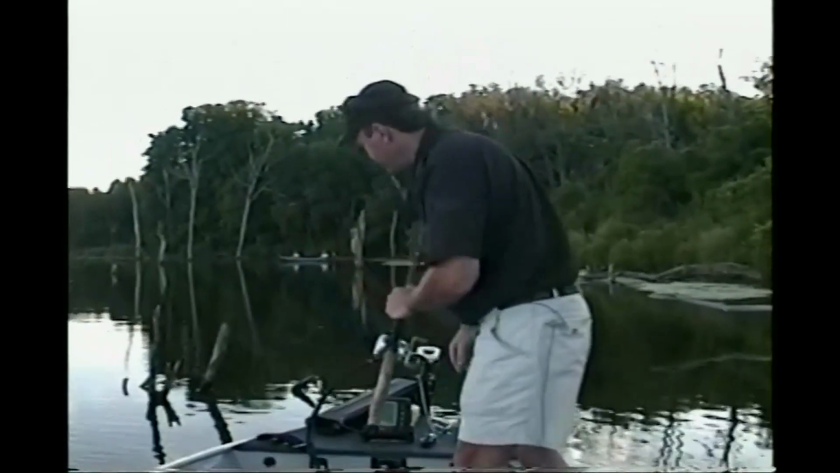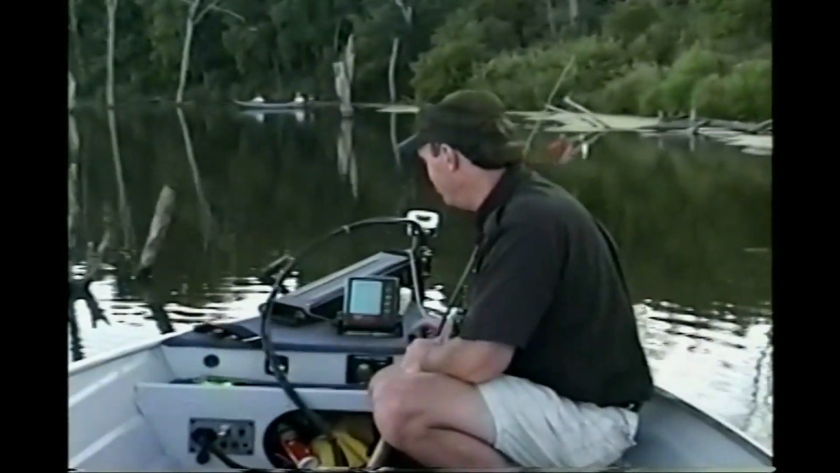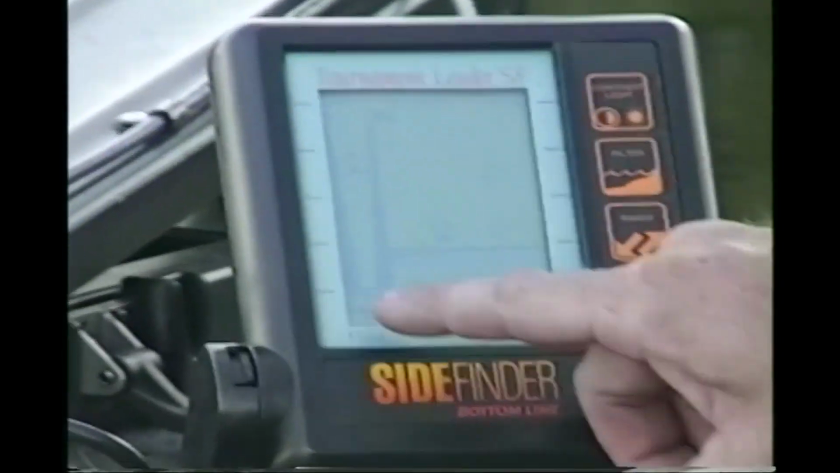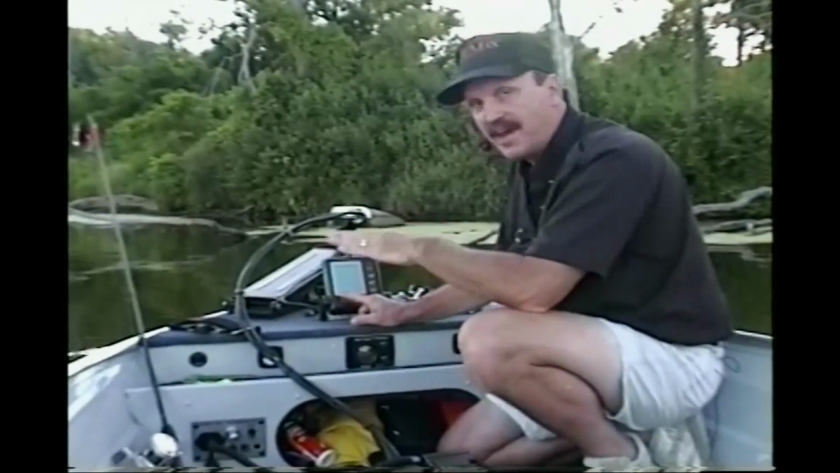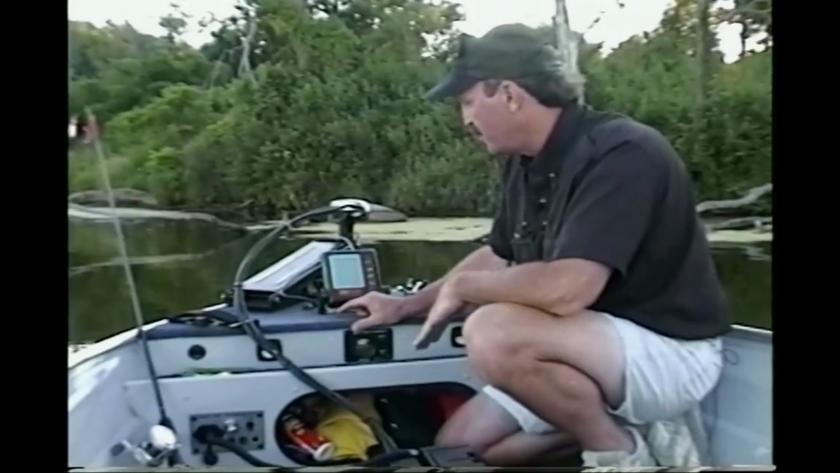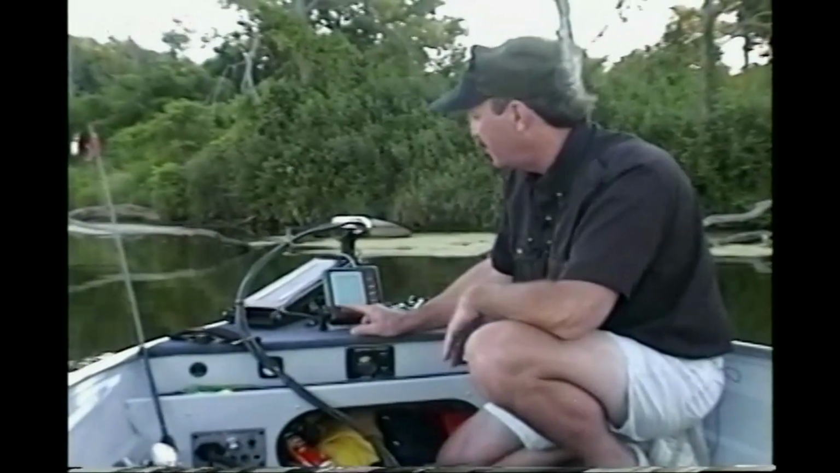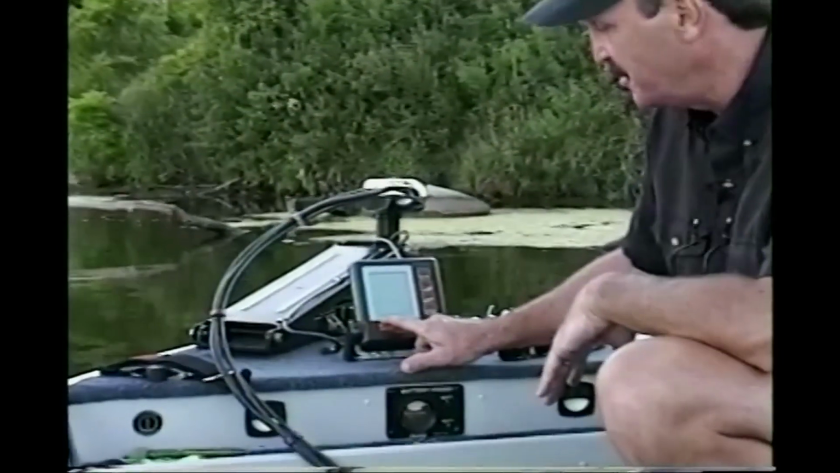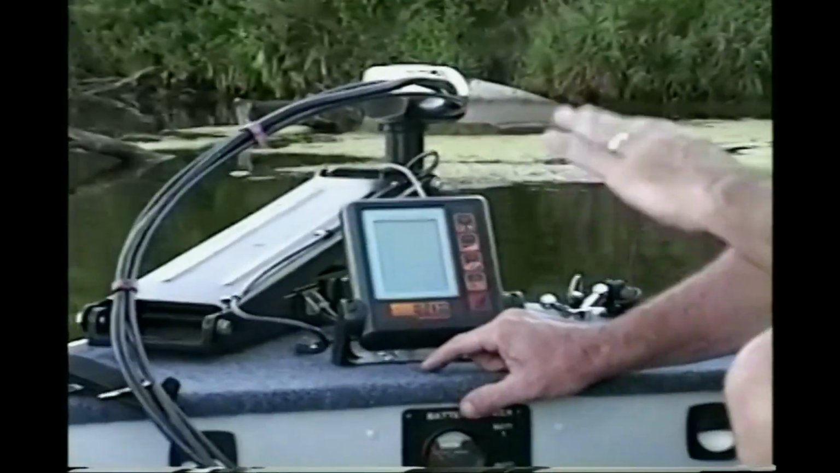Let's take a look and show you what my side finder I use in the front of my boat is. This is a Bottom Line depth finder that shoots to the side and also shoots to the bottom. You can actually see under docks, you can see in the reed beds, rock piles, all along the shoreline. Not only does it show you that there's fish there by these little arch symbols, but it also shows you how far away the fish is. We're constantly marking fish to the side.